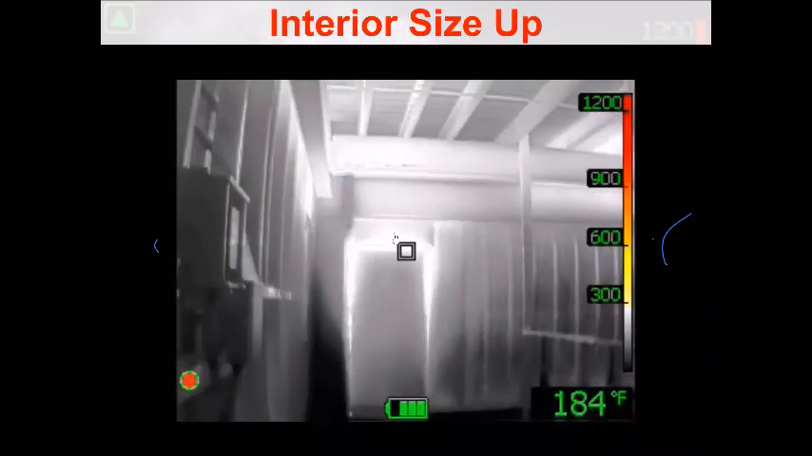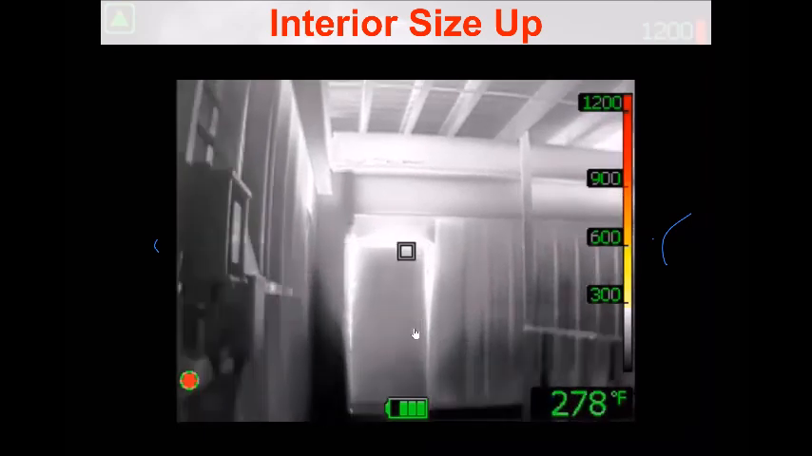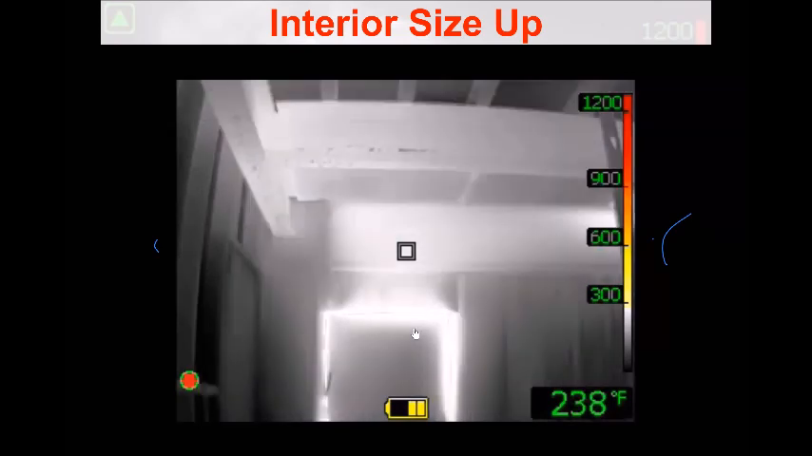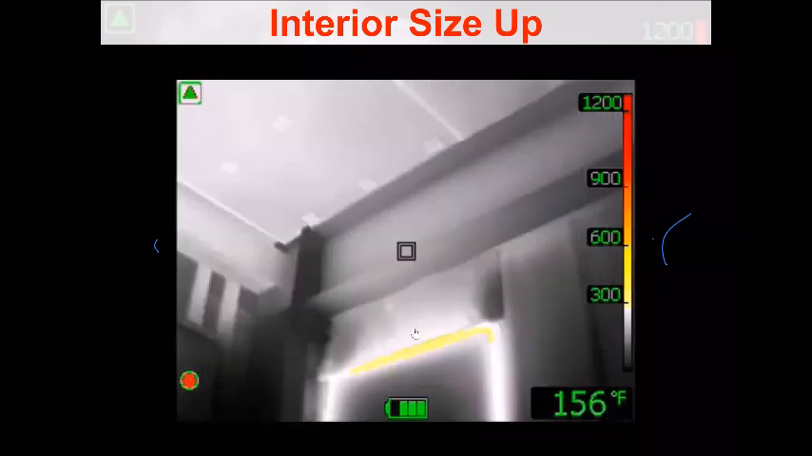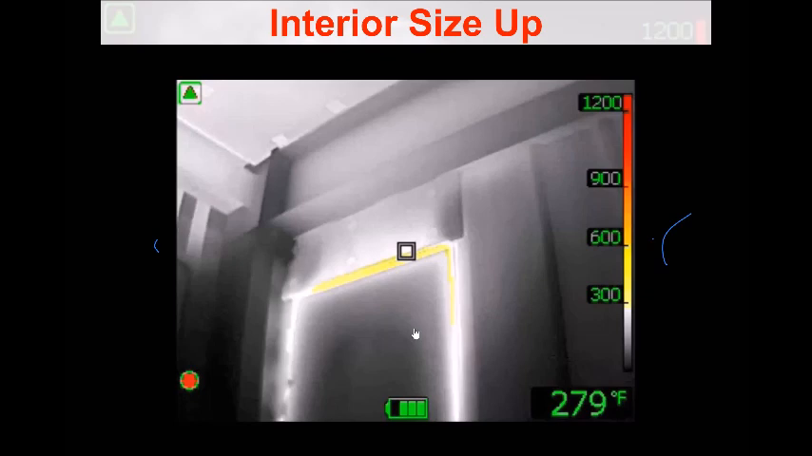We can also do an interior size up. The glow around the doorway, around a window, that's called thermal bridging. The heat is transferring to the casing and it's telling us what's going on. You can see the convective currents that are starting to spew out of there. And we can kind of get an idea of what's going to come at us when we open this door.